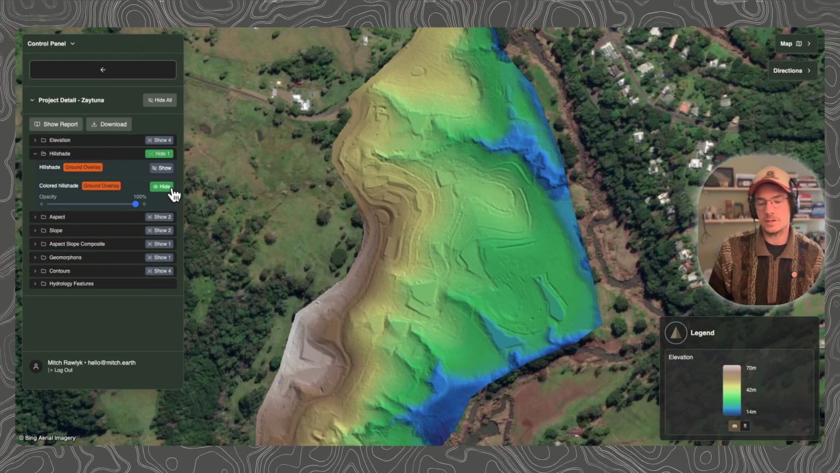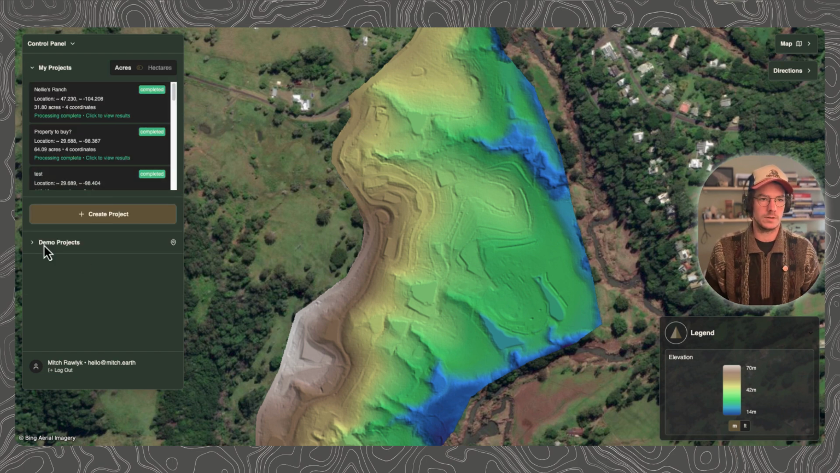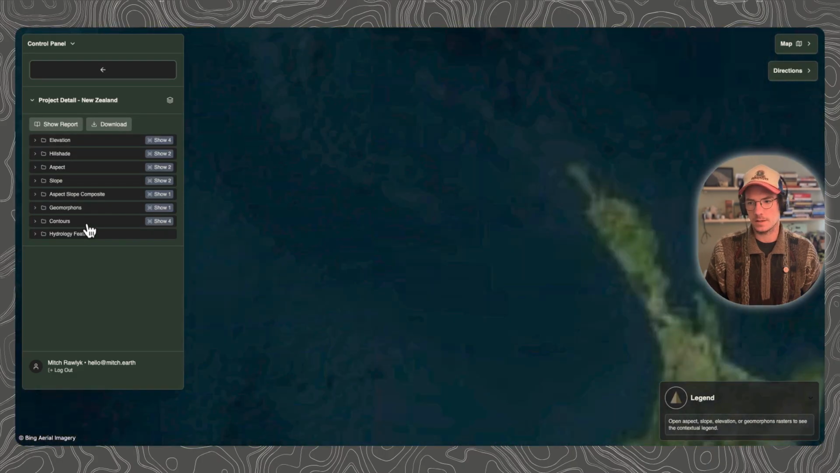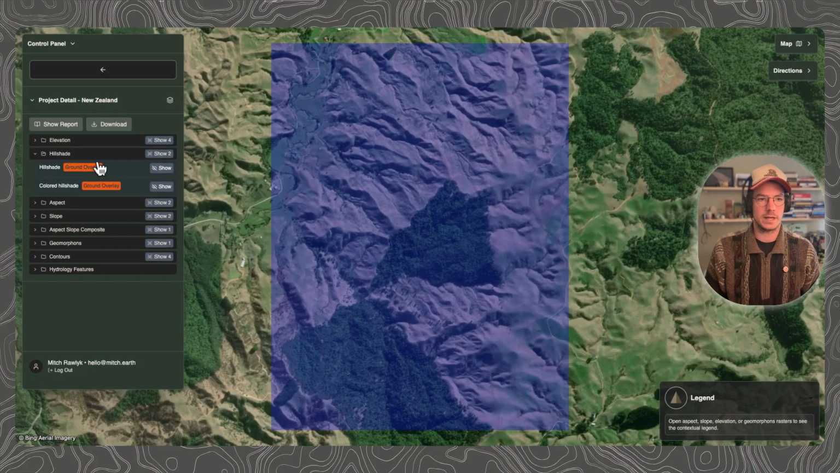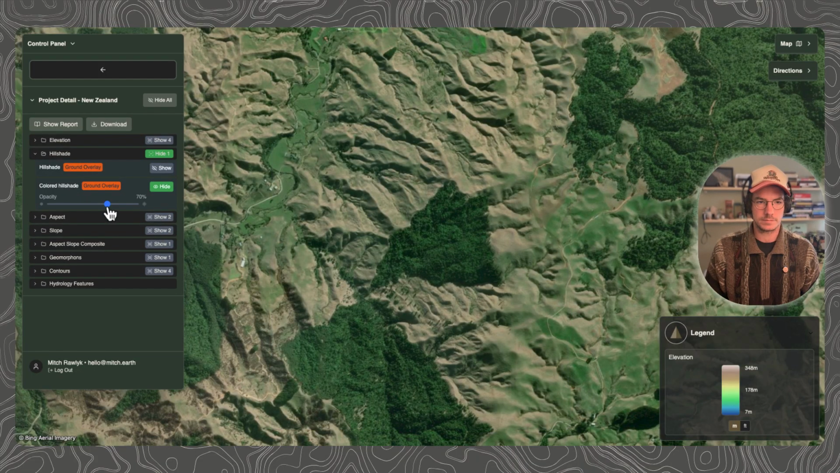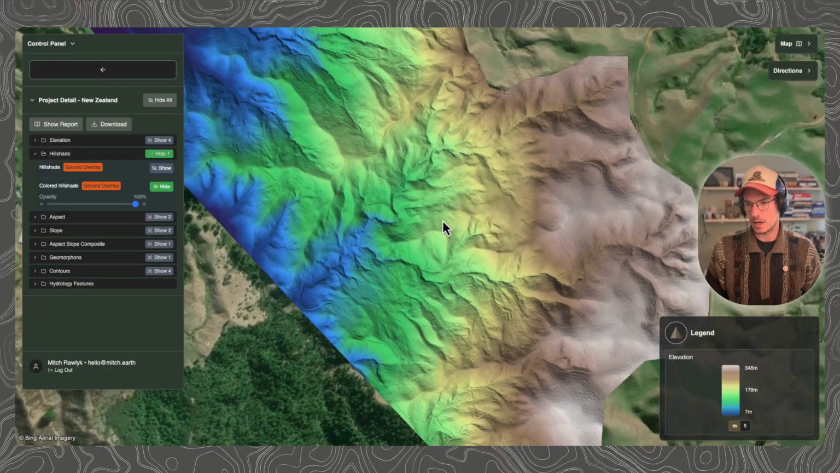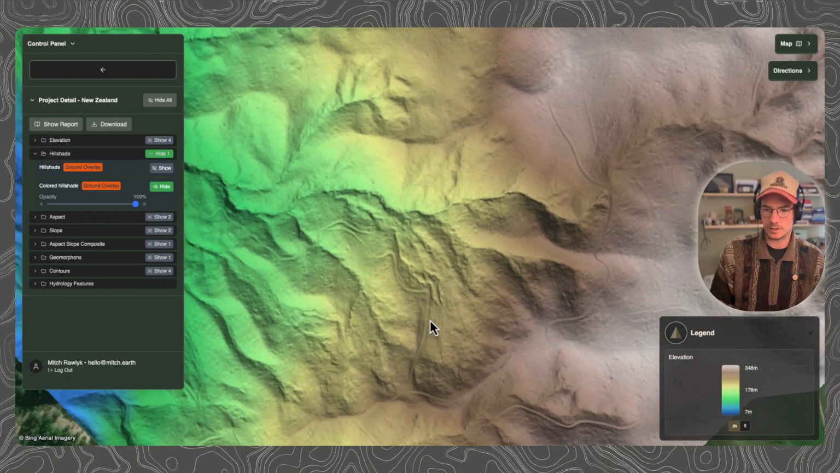And actually, you know what, for the sake of comparison, what we'll do is we'll go to another demo project. Let's go to this one in New Zealand, just over the Pacific, and look at that same layer, the colored hillshade. And note the absence of sculpted features. So you can see a road pretty clearly in here.